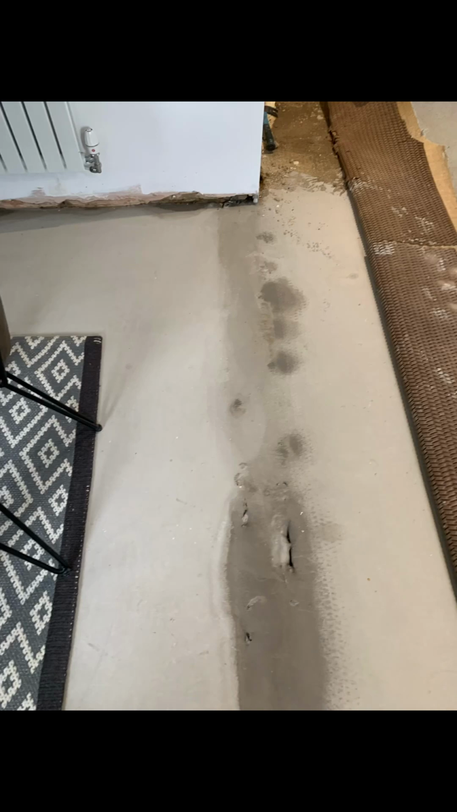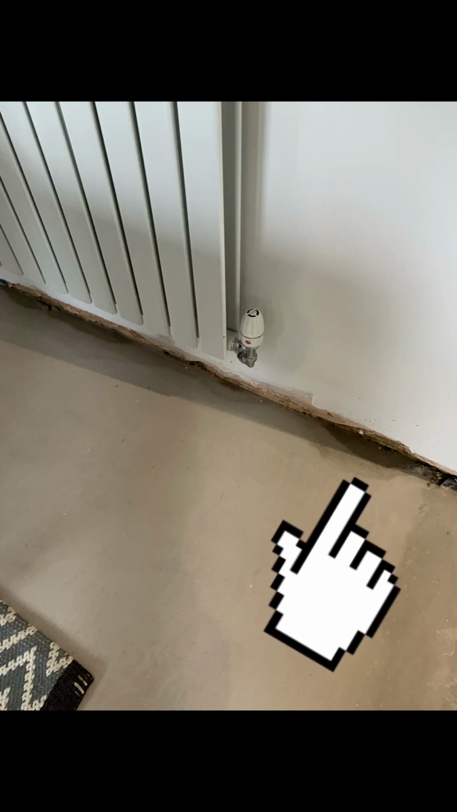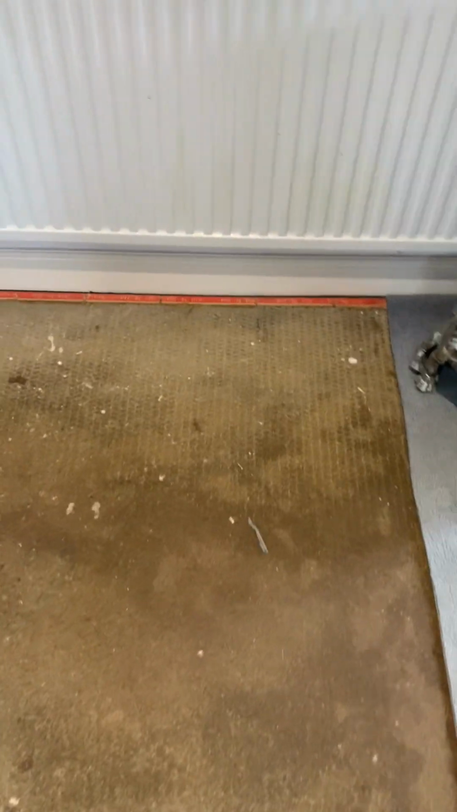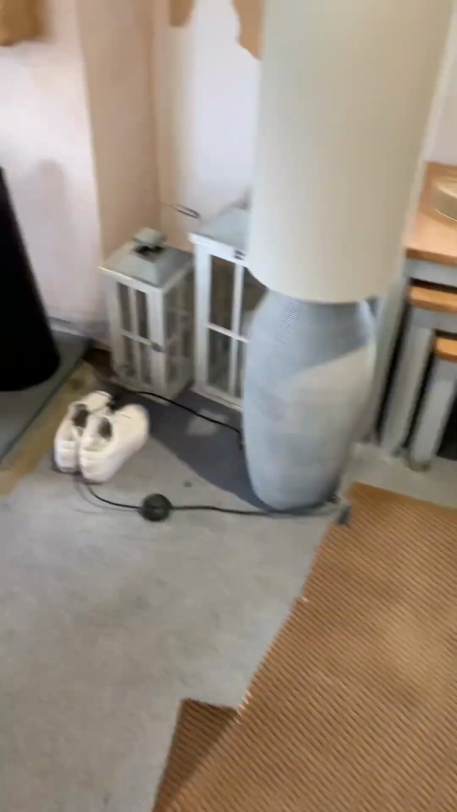Pressure drop on the heating system. Visible signs of damp in the kitchen, living area and adjacent cupboard. Quick look round, we have a radiator there with pipework going underneath the floor. There are signs of damp there, visible damp. Another radiator over there.